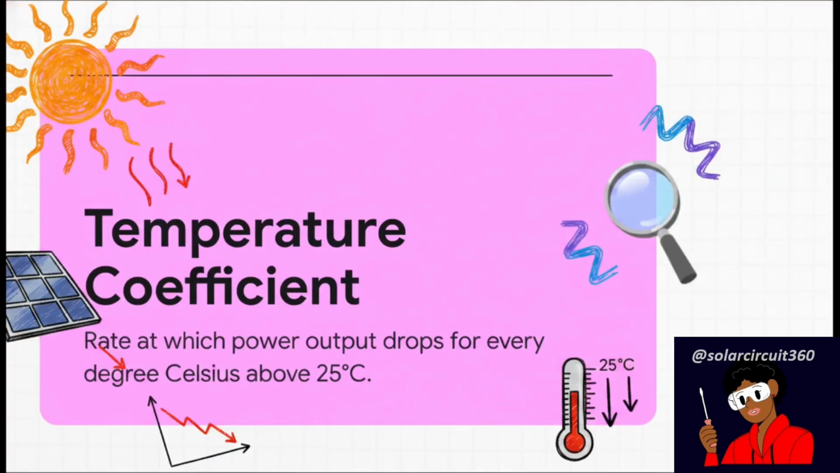So, this dropping power isn't a wiring fault, it's not an inverter clipping issue, it is pure forensic science right down at the semiconductor level. Because semiconductors react so strongly to heat, thanks to their band gap behavior, engineers actually use a strict metric to measure it. It's called the temperature coefficient. This is the exact rate at which power output drops for every single degree Celsius the panel heats up above idealized standard test conditions. And get this, those standard conditions are rigidly set at a very cool, laboratory-perfect 25 degrees.